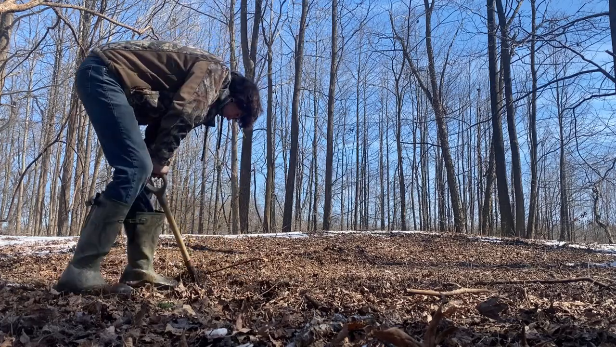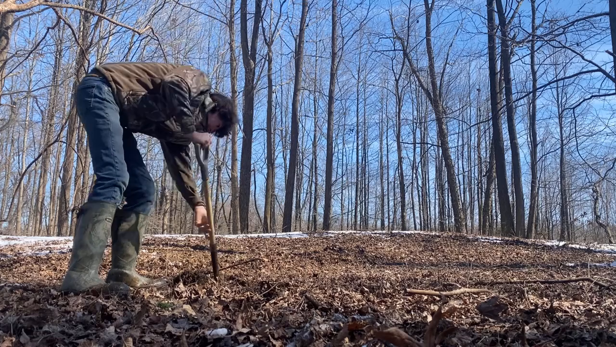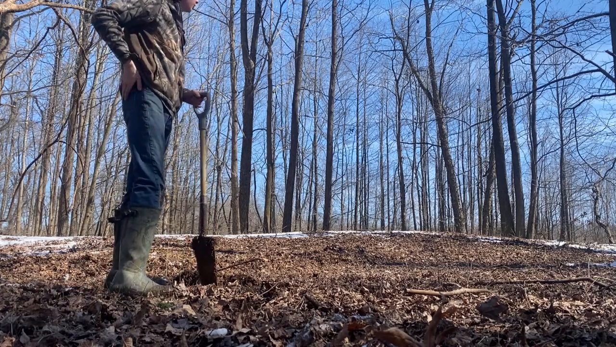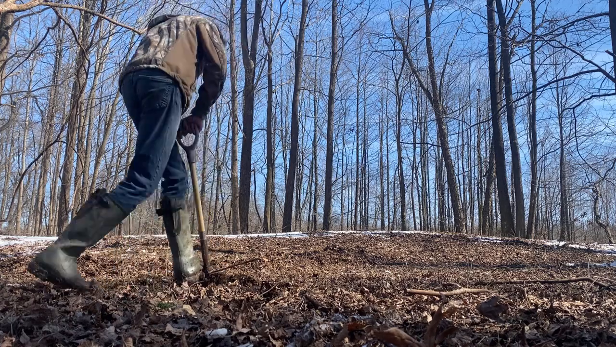And the salt, the reason we give deer salt is it helps the antler growth. And this makes the deer be healthier in general. So, helps out a lot.